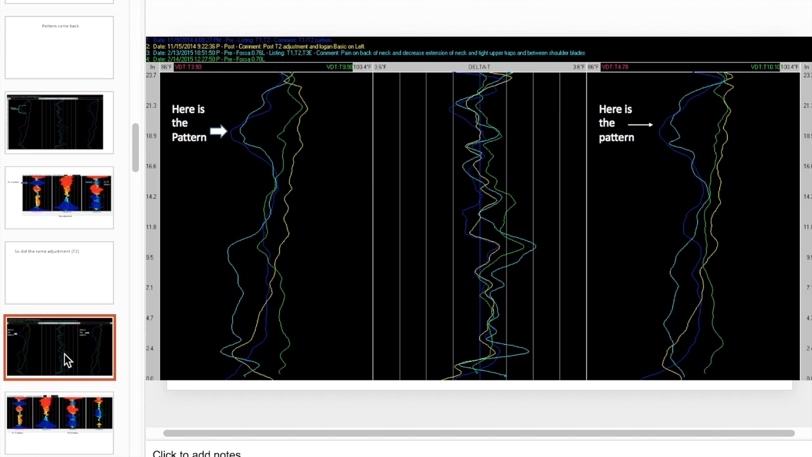So I adjusted T2 again. I got the same result. It cleared, got a lot straighter in through that area. I'm not going to really focus down here, even though there's differences. We can talk about that, but I'm just trying to keep it simple. Okay. So that area is straightened out. As you can see over there, it's straightened out here. So that's a pretty good job.